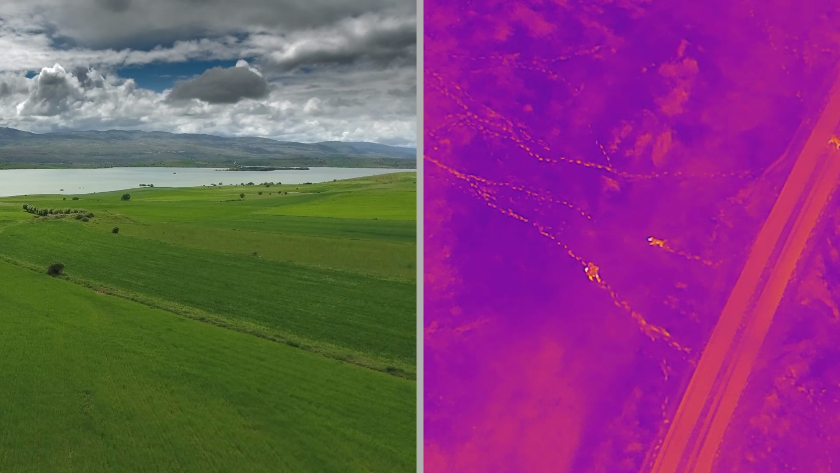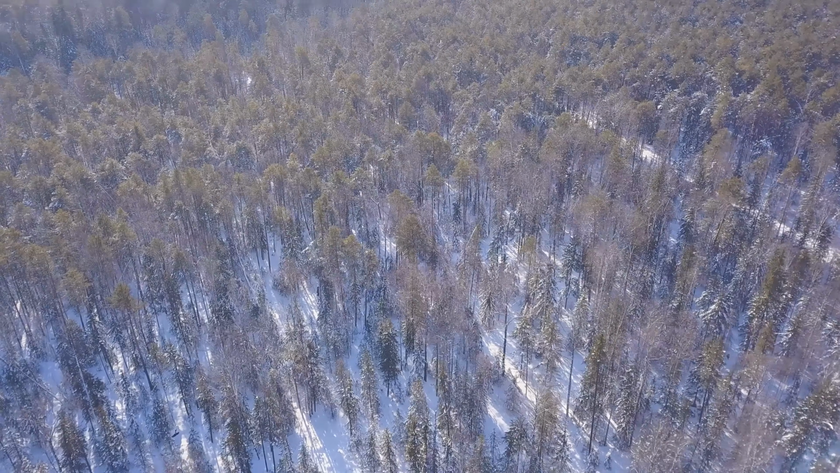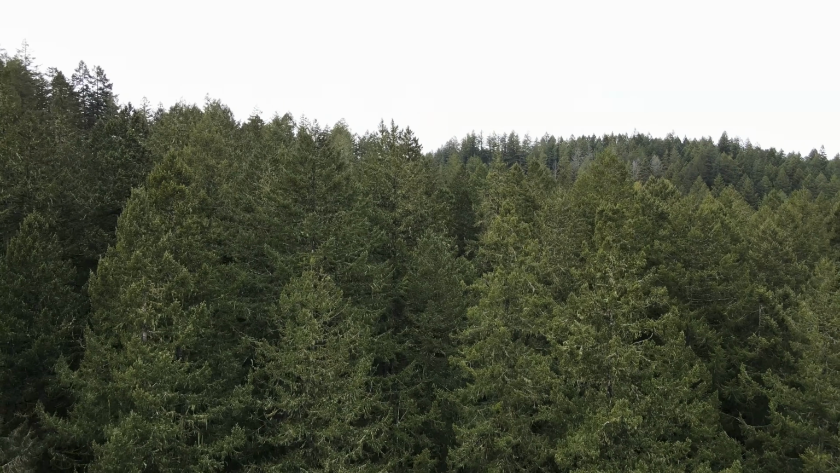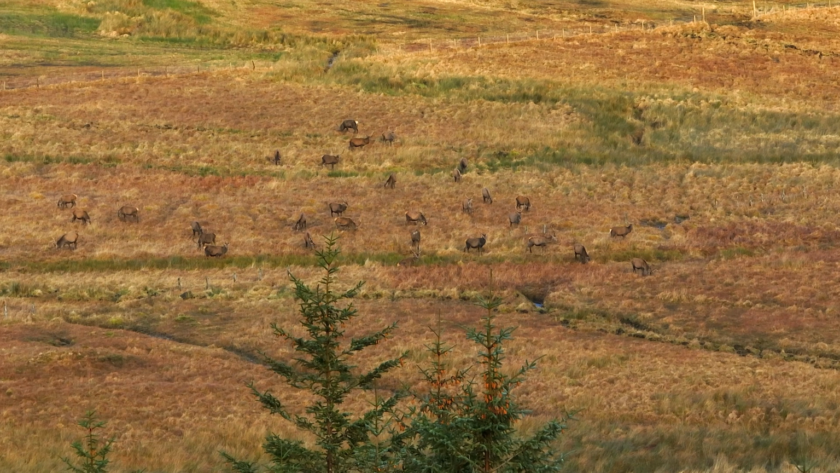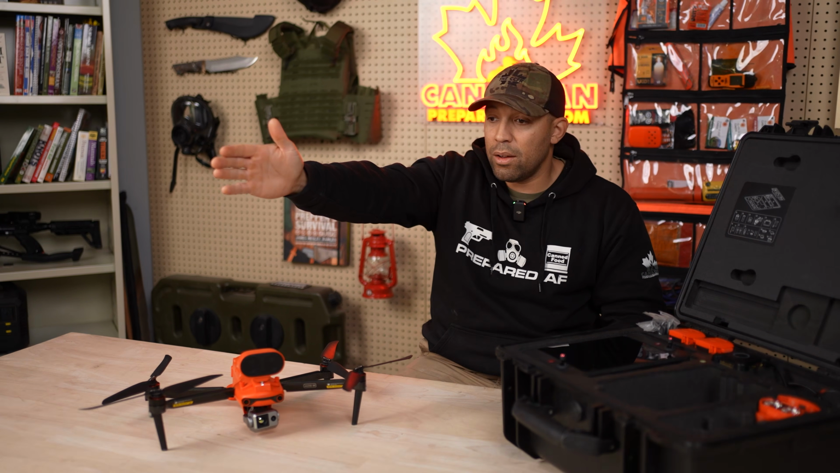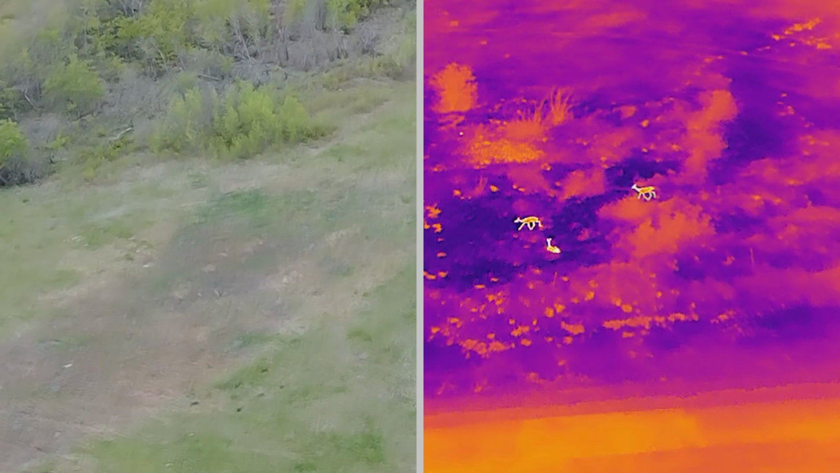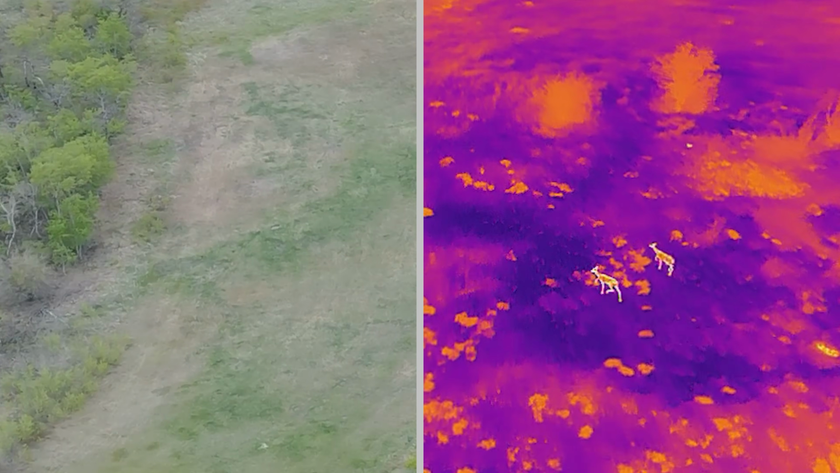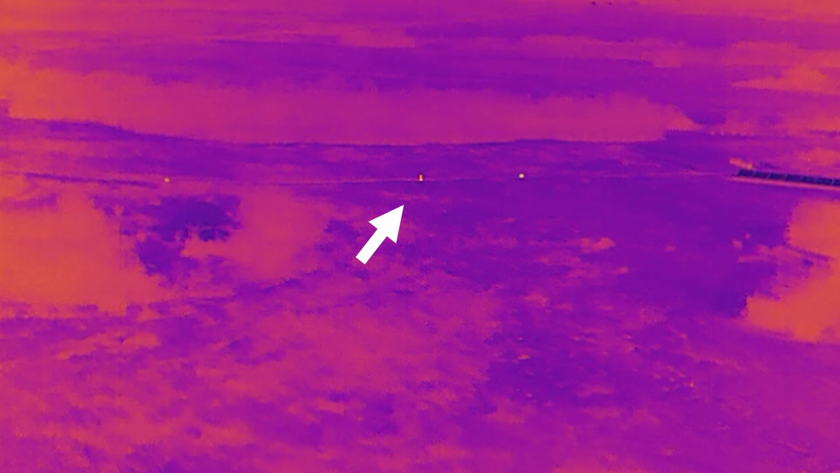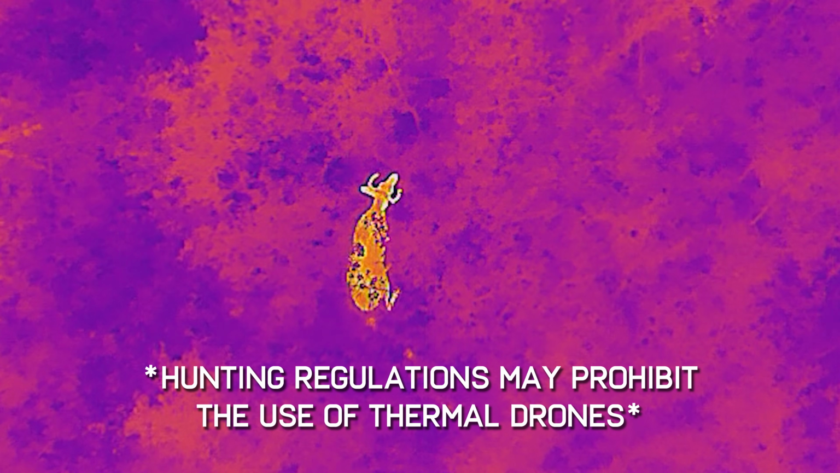It's that useful. The difference between what a normal drone can see and a thermal imager can see is literally night and day. If you've hunted before, or if you spent a lot of time in the wilderness, you know how easy it is for an animal to blend in. There can be a deer 40 meters ahead of you and you won't see it because it blends into the grass so well. You put this thing up in the sky, and with the high resolution thermal imager, you can see a deer from miles away. It immediately jumps out, even if it's hiding in the trees because of its thermal signature.